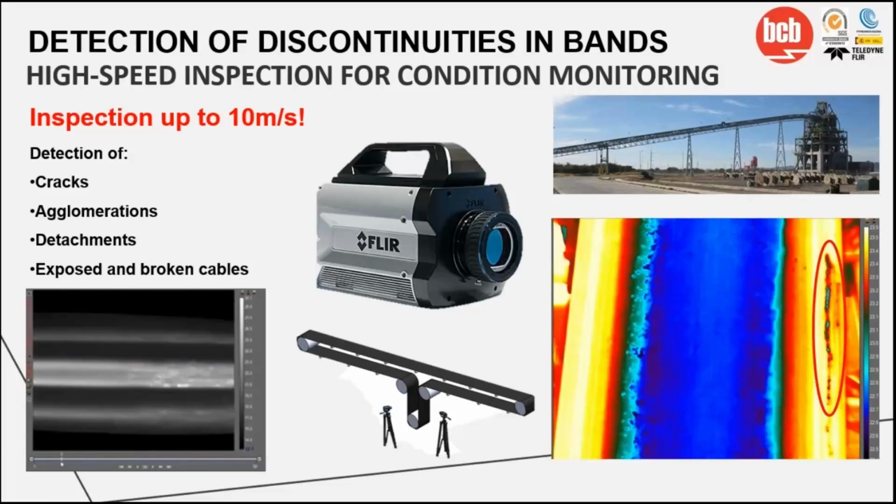For this inspection, we use high-speed cameras. Previously, we talked about the importance of acquiring images at high velocity when we want to analyze an object that moves faster than normal. So, for this application, we use a cooled camera, and with this, it's possible to detect discontinuities even with the belt working normally. This is so important because, as we said before, continuous production in mining is crucial. Some discontinuities that the system is able to find are cracks, agglomeration, attachment, and exposed and broken cables. As we see in the GIF on the left, the belt passes at high velocity.